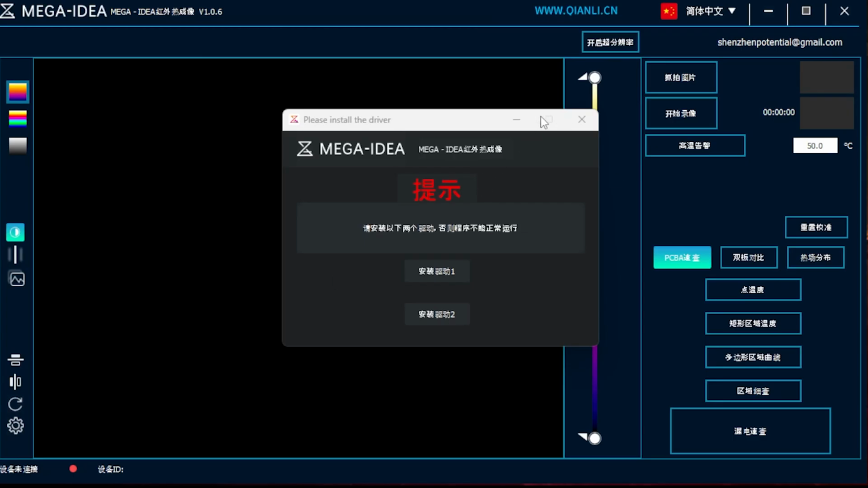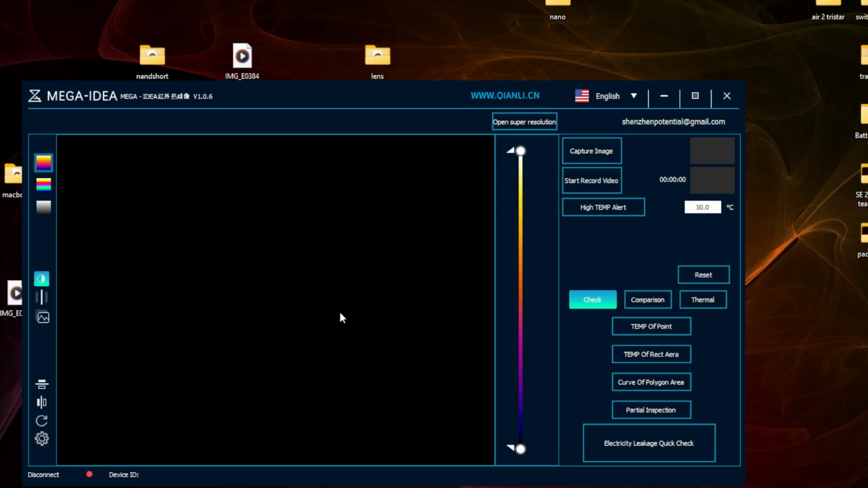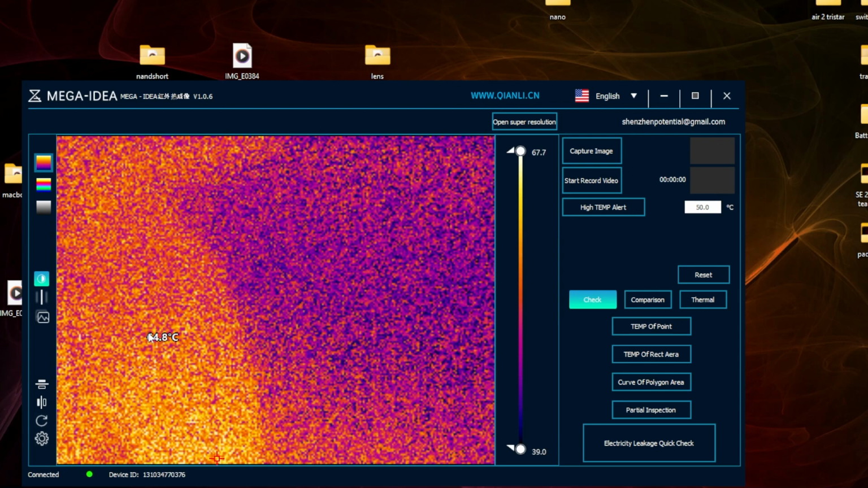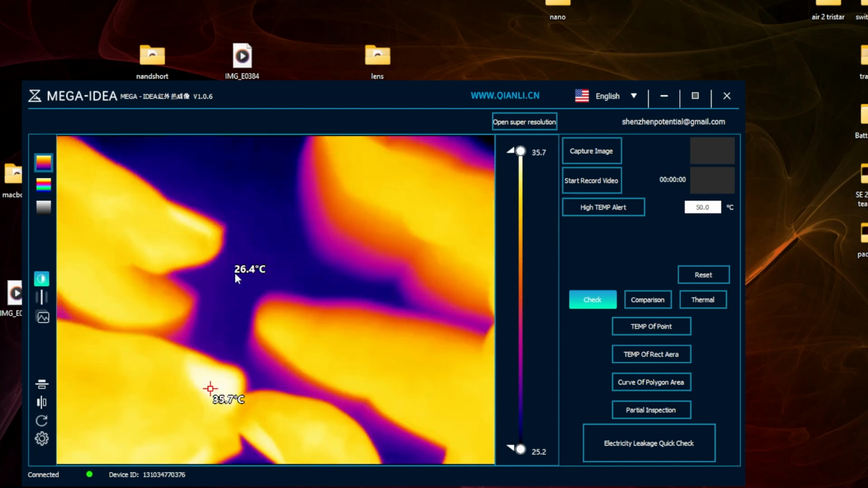All right, and there it pops up. I'm going to go ahead and switch it over to English. I'm going to restart the camera. And it seems to be thinking. Okay, it's starting to have an image. And there we go. You can see my fingers moving there.